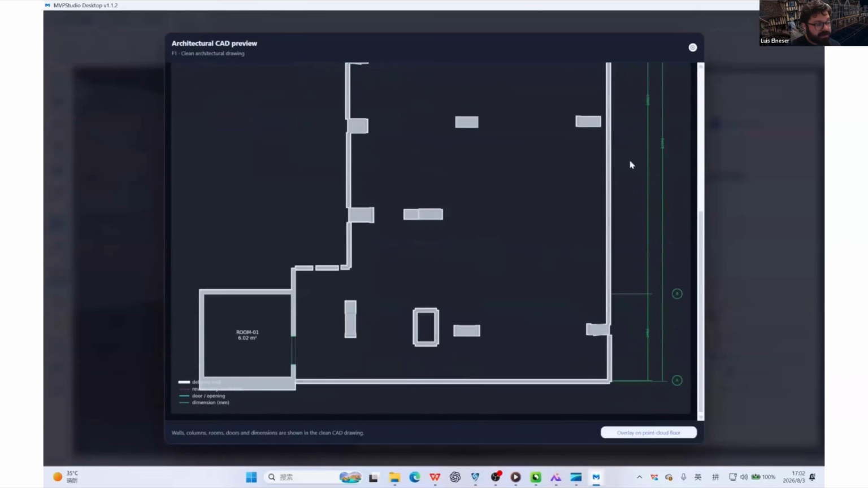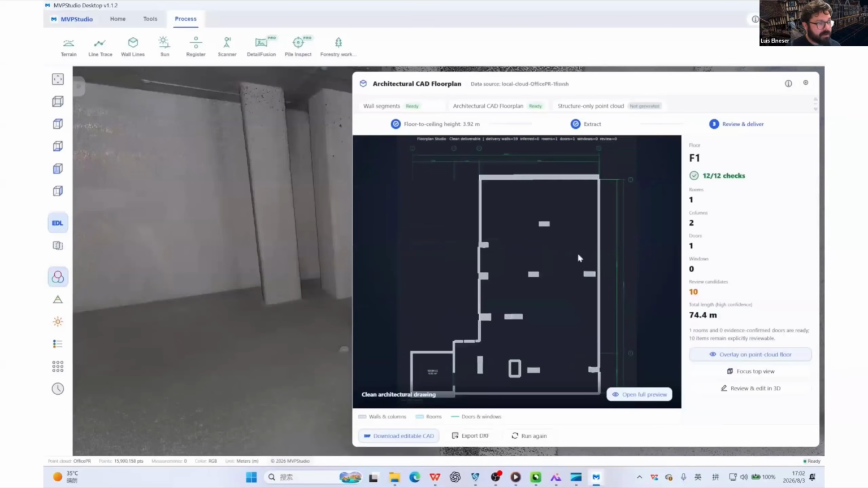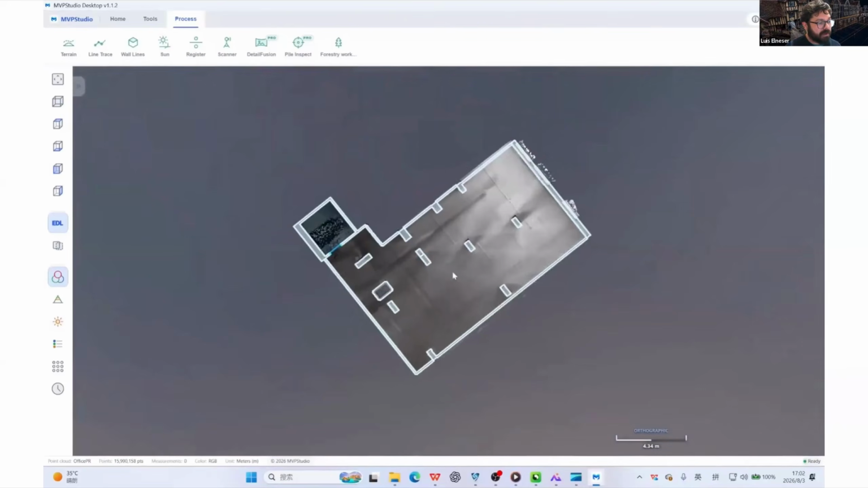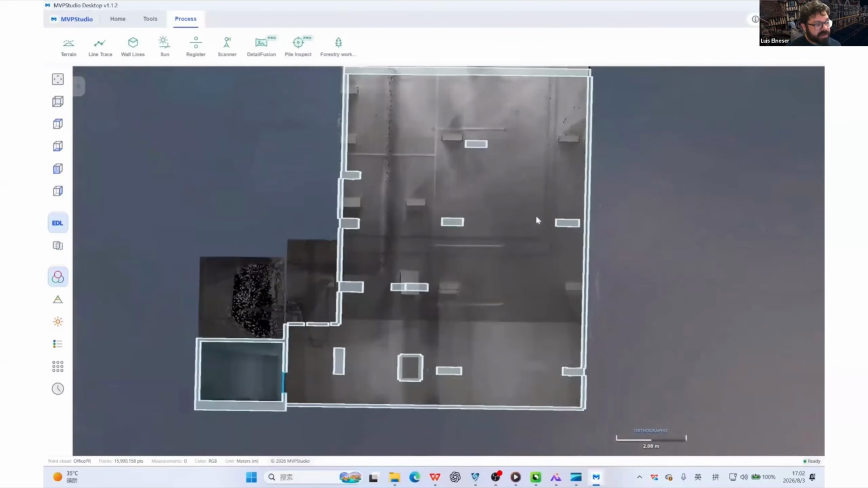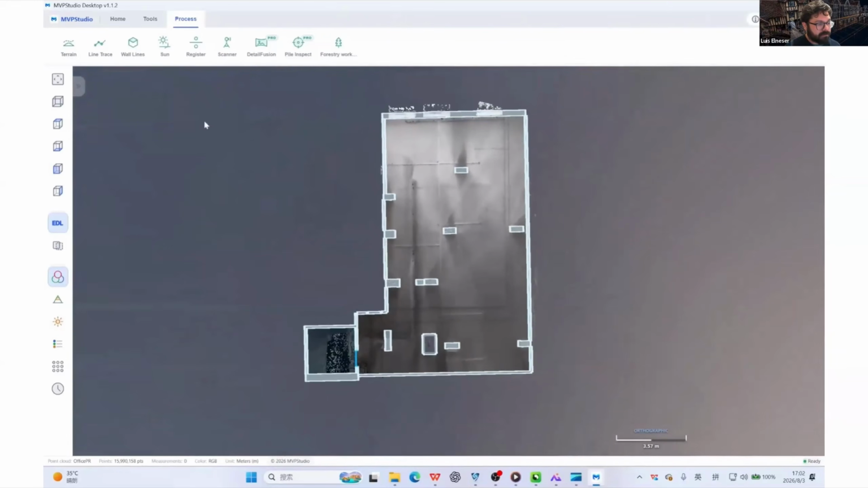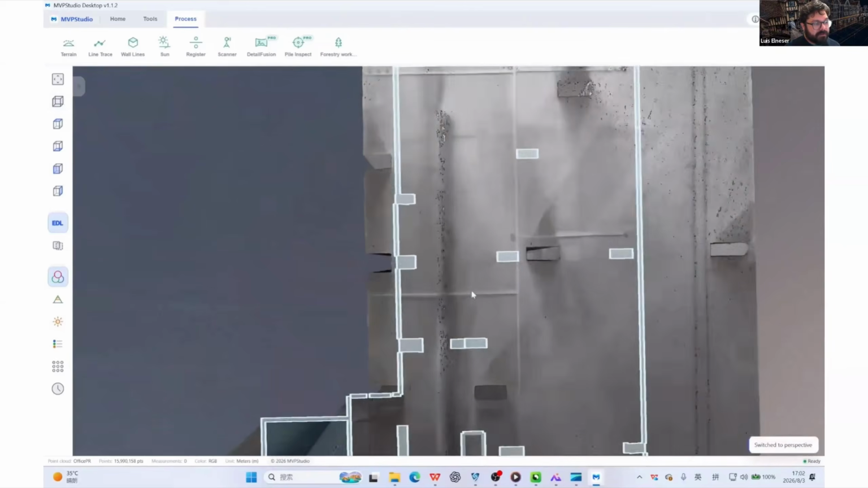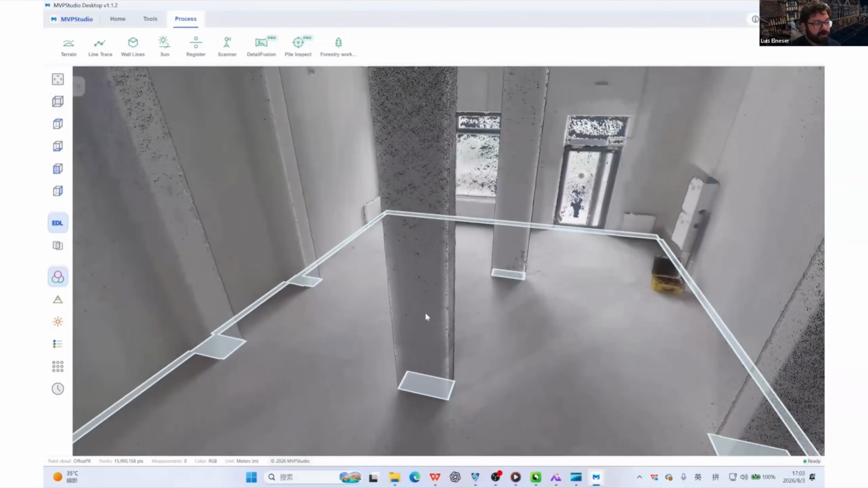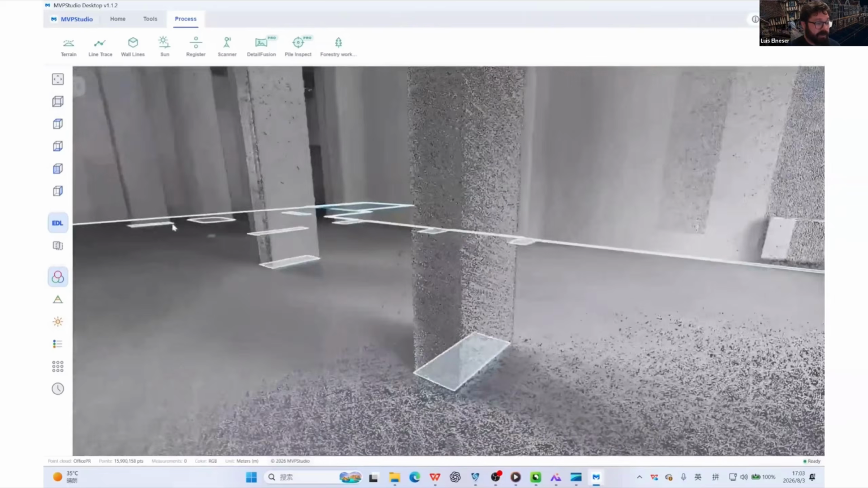If there's any edits, the operator can go back to change any of the lines here and review, and then re-export again. So this allows you to get very consistent and clean products very fast.